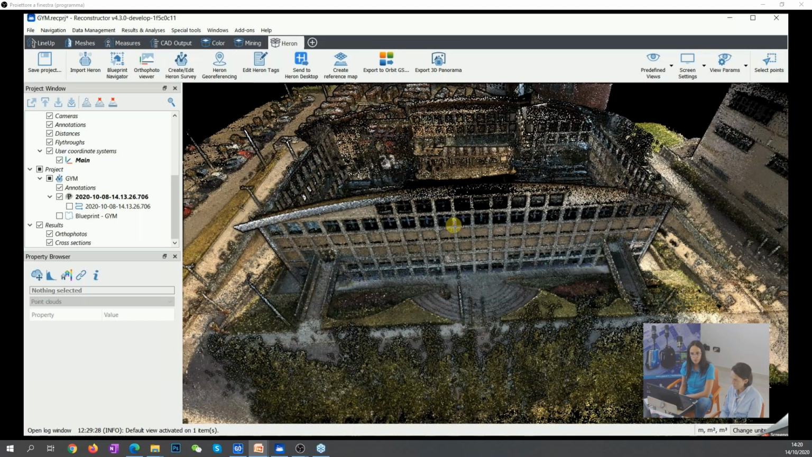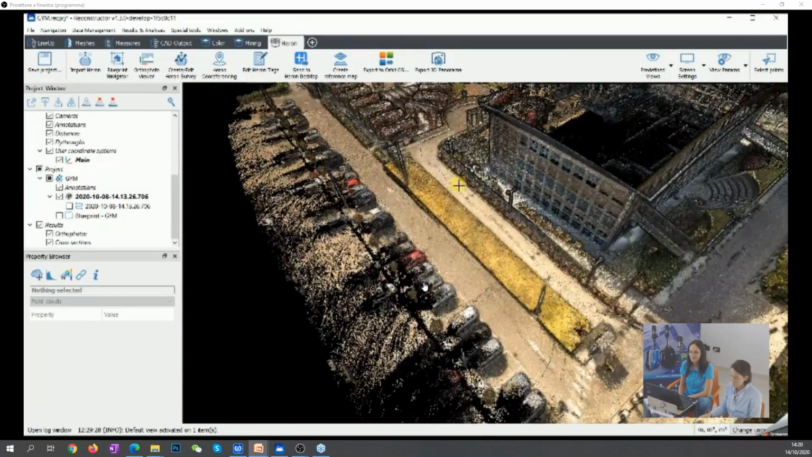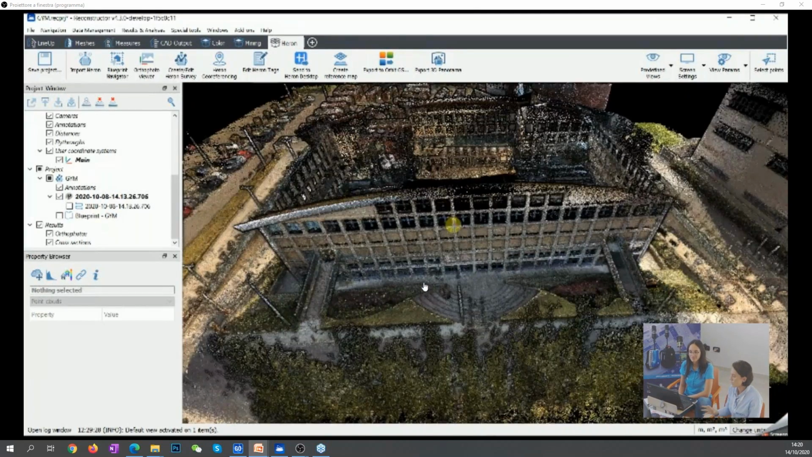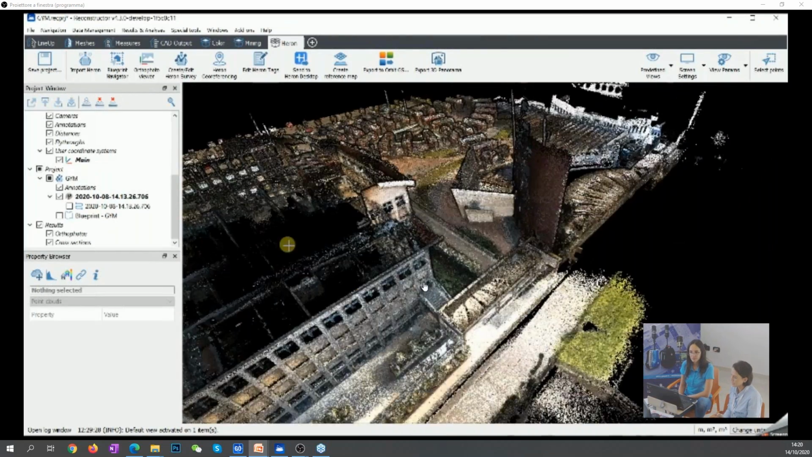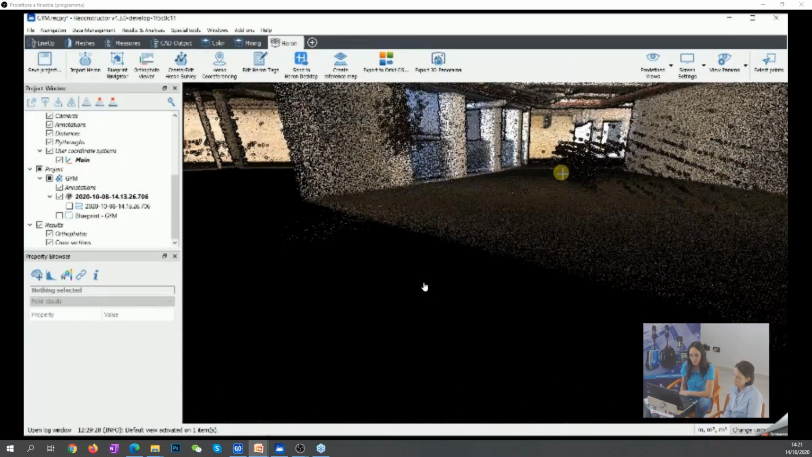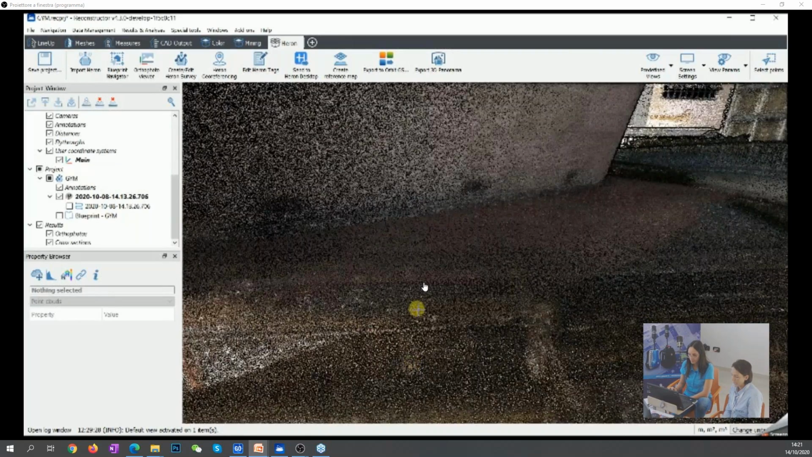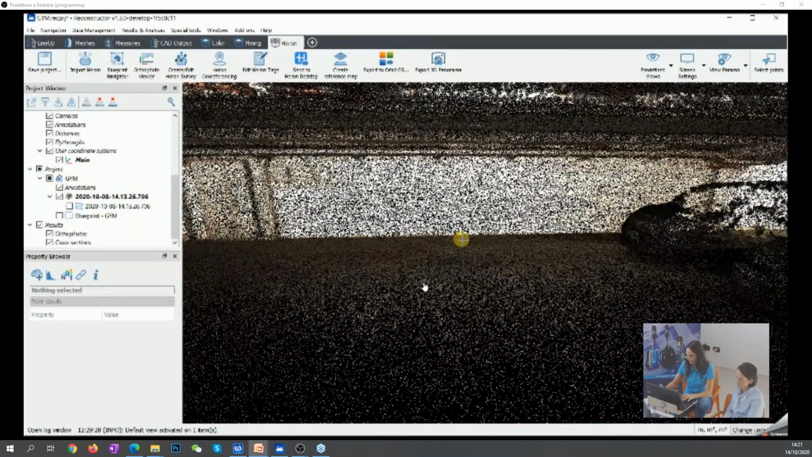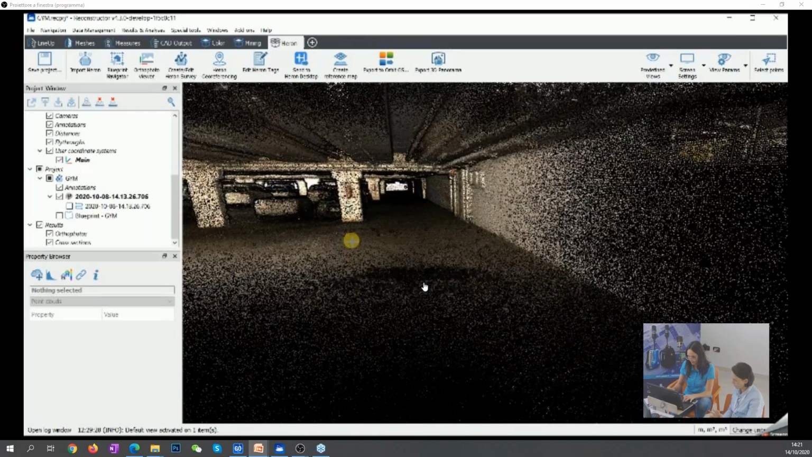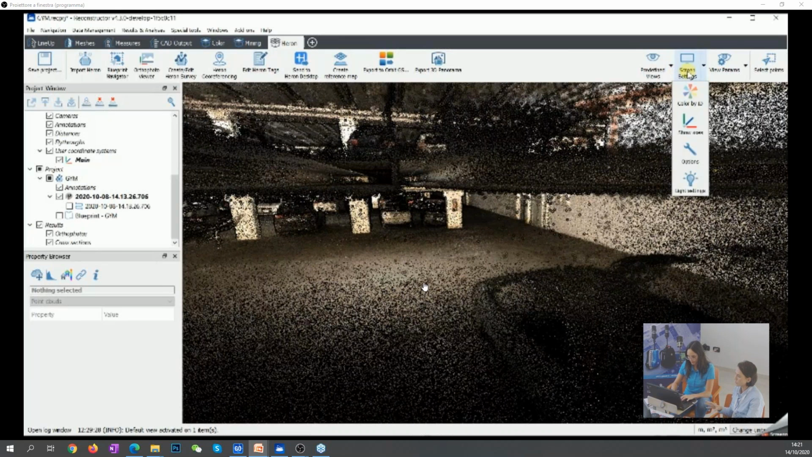So let me now open, let me see if it works. Yes, it takes a while to transfer. So what we are looking at now is a final result that we can achieve with HERON. This is the Reconstructor interface, and this data has been captured in 25 minutes by a single operator. And in order to get the result, it took around 2 hours of elaboration. As we have seen with Sarah, the user can work hands-free.